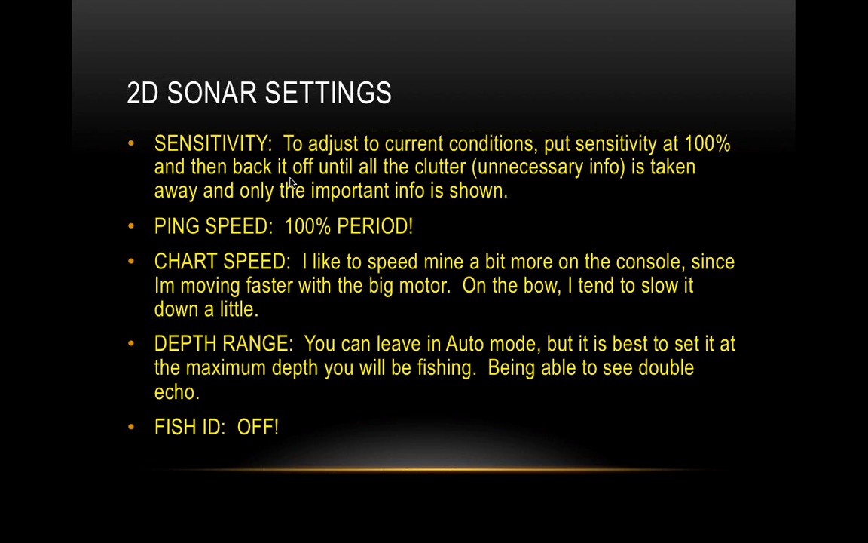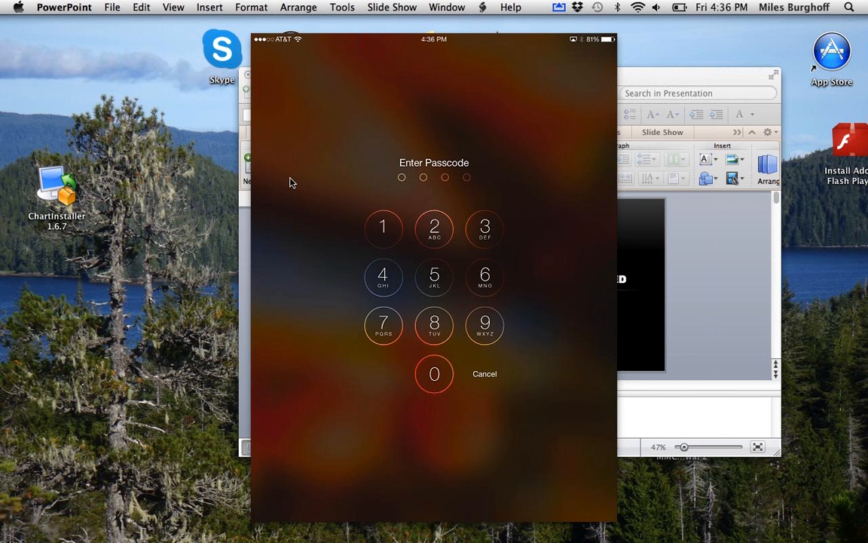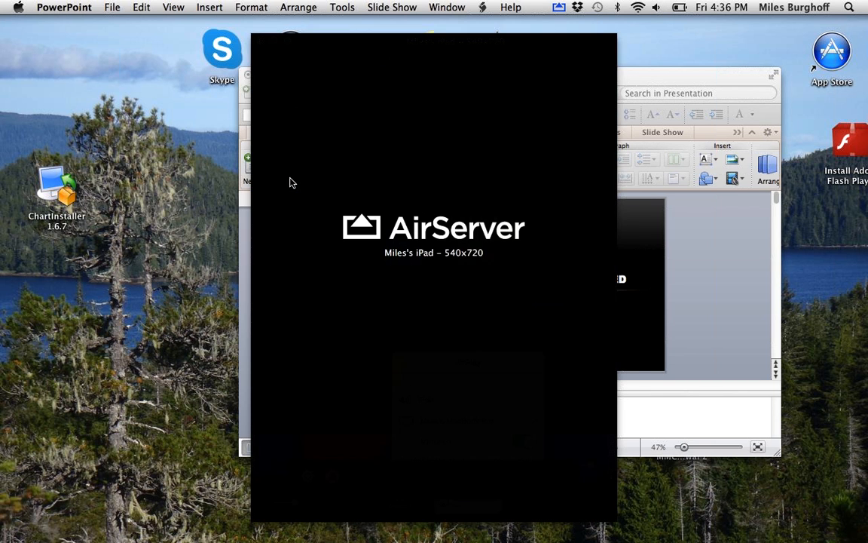Chart speed. Chart speed is just how fast the chart is moving. So let's go back to the sonar phone app. Well, shoot, now you can see my, let me take that away real quick. All right, so we'll be mirroring in a second here.